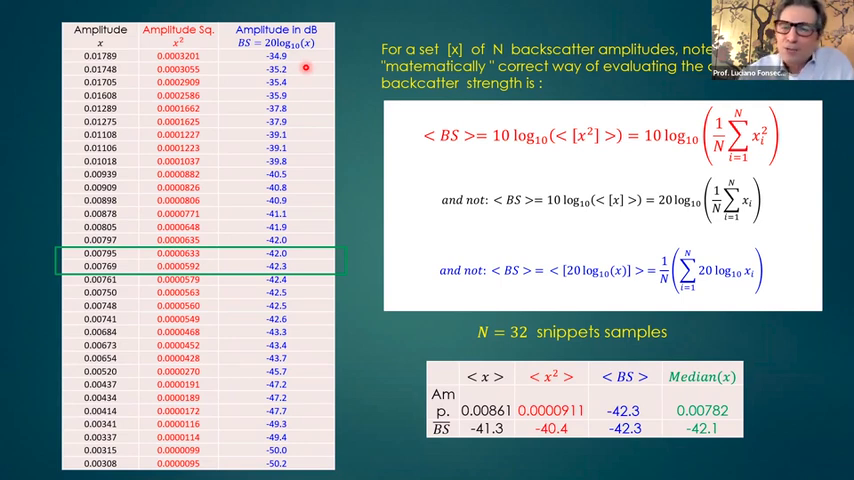So I propose three ways of calculating the acoustic backscatter. The mathematically correct way is this one here: we square all the samples, add them, and take the average. That's the correct way. This is the only way of calculating backscatter correctly.